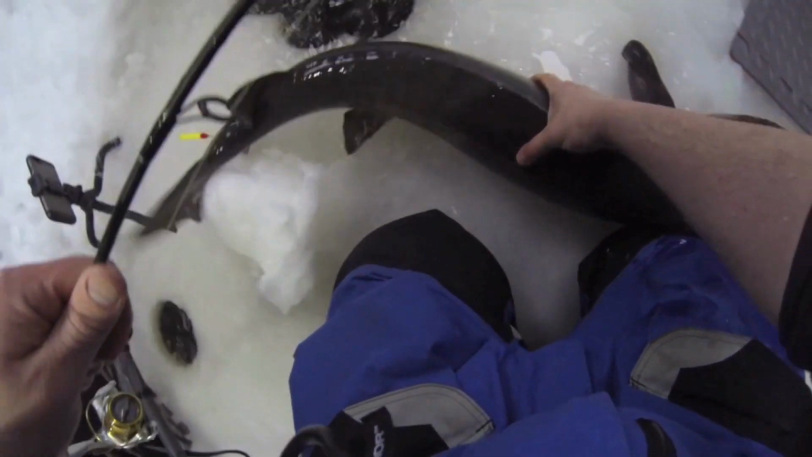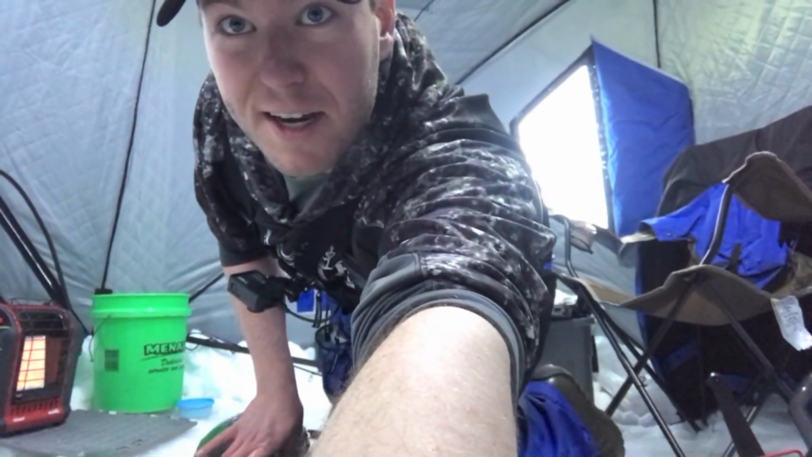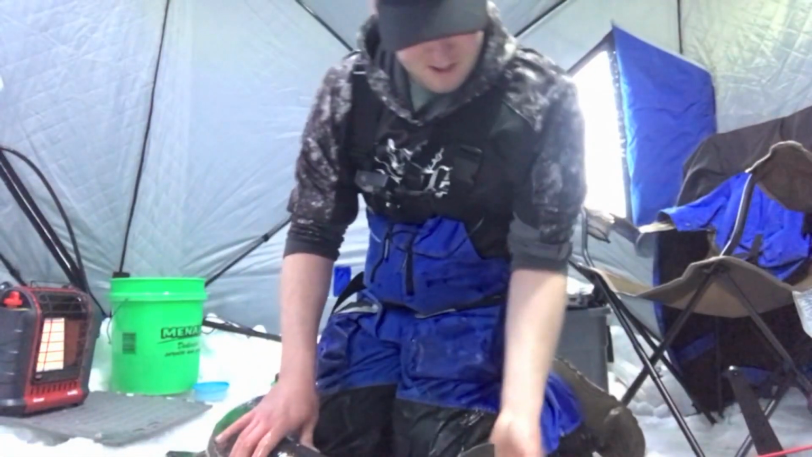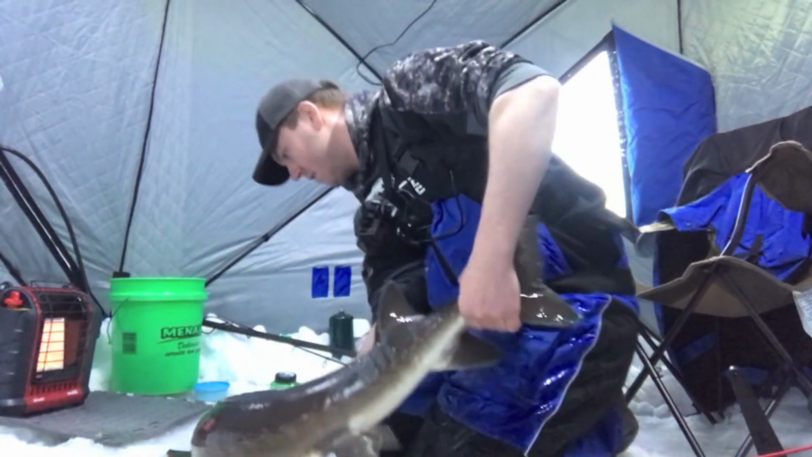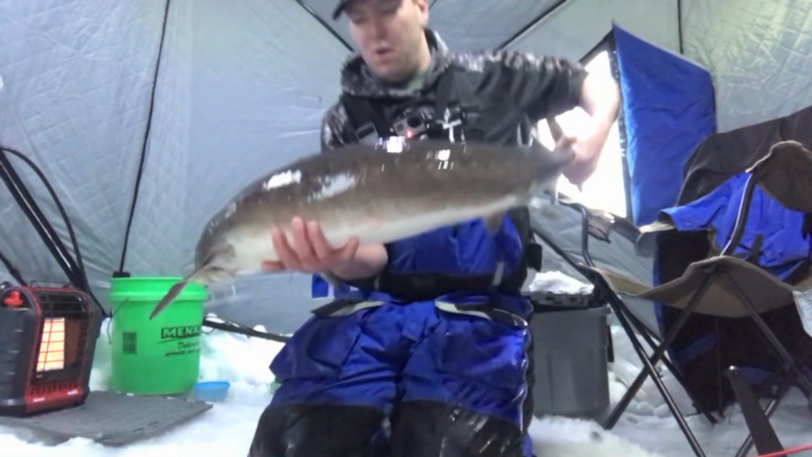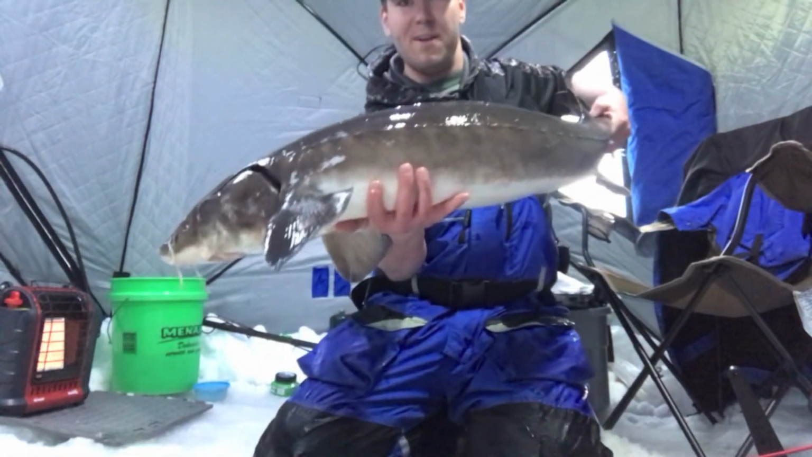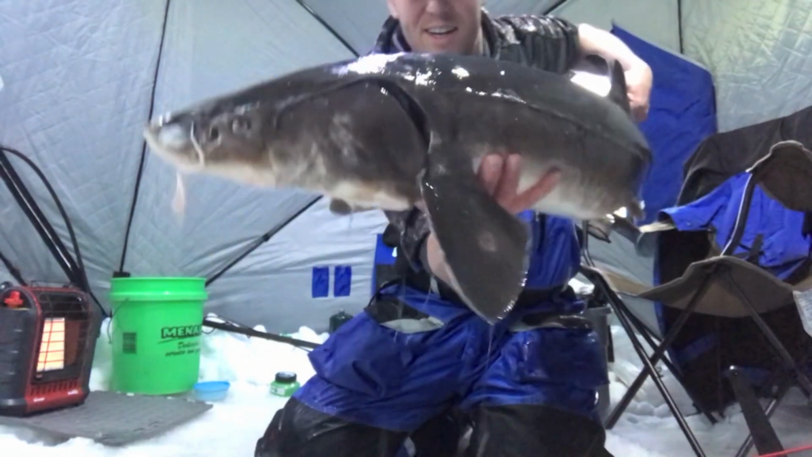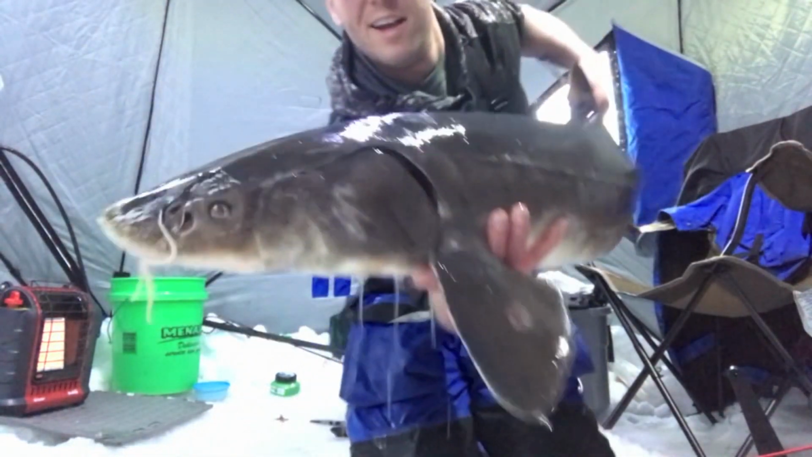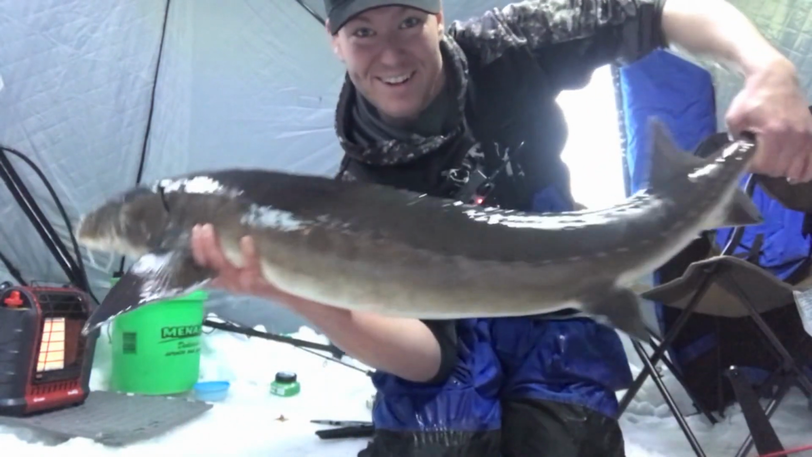Fish 2 of the night. Let's go, baby. So he's got this guy. He's definitely a lot bigger. Try to show him off to you. Oh god. Try not to drop him here, but this thing is a tank. Look at him. This is just awesome. That is a big fish.